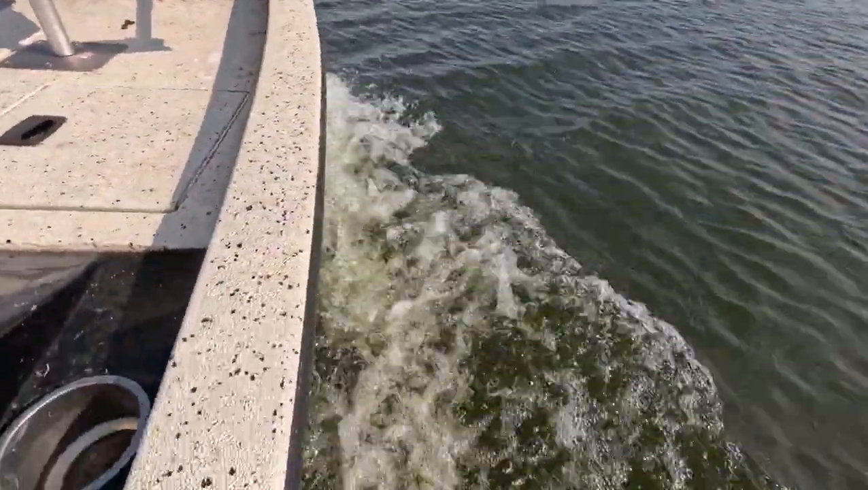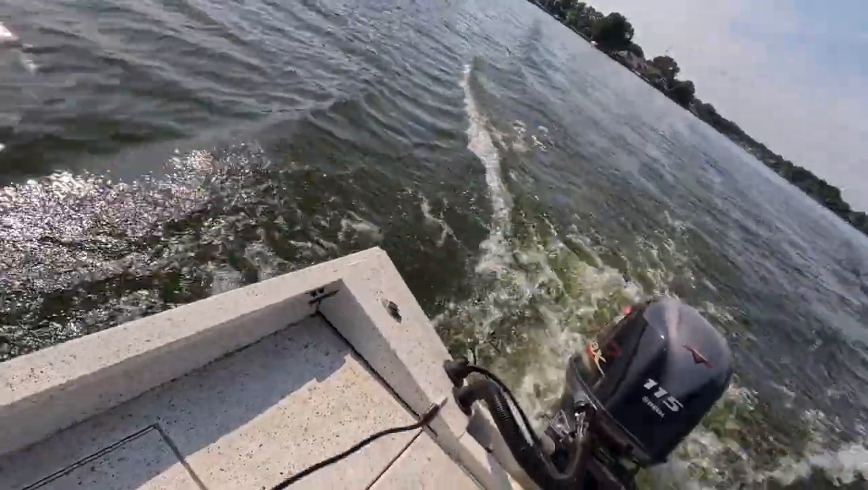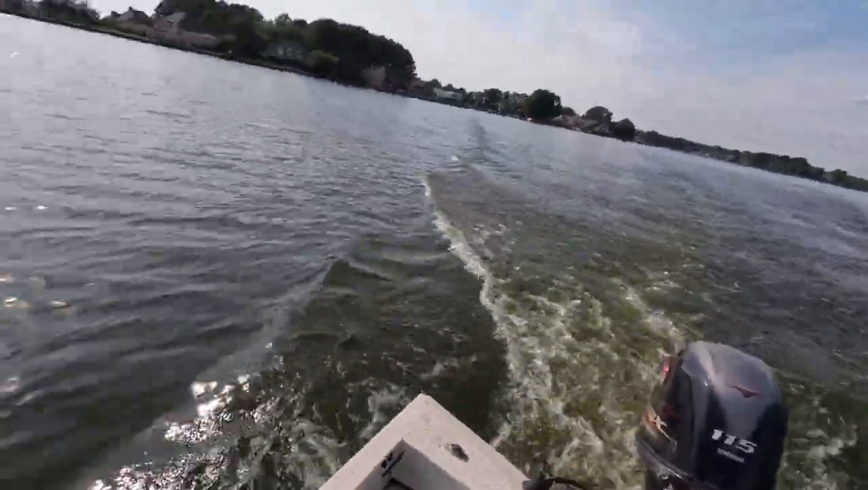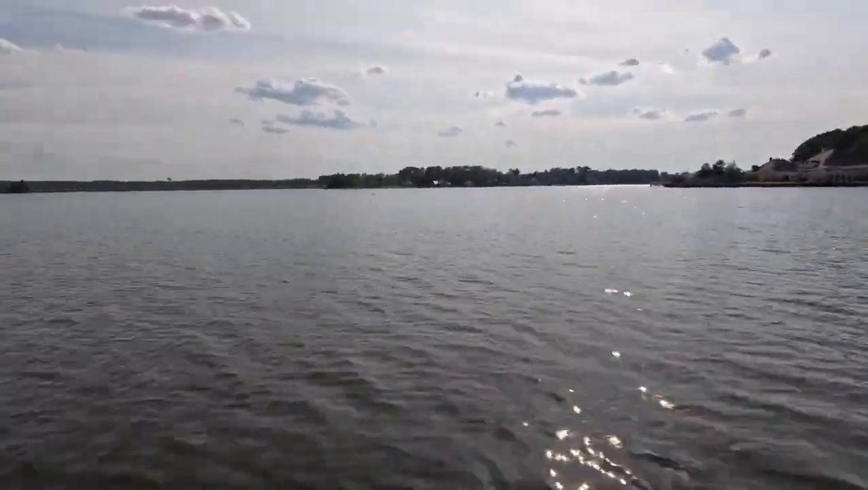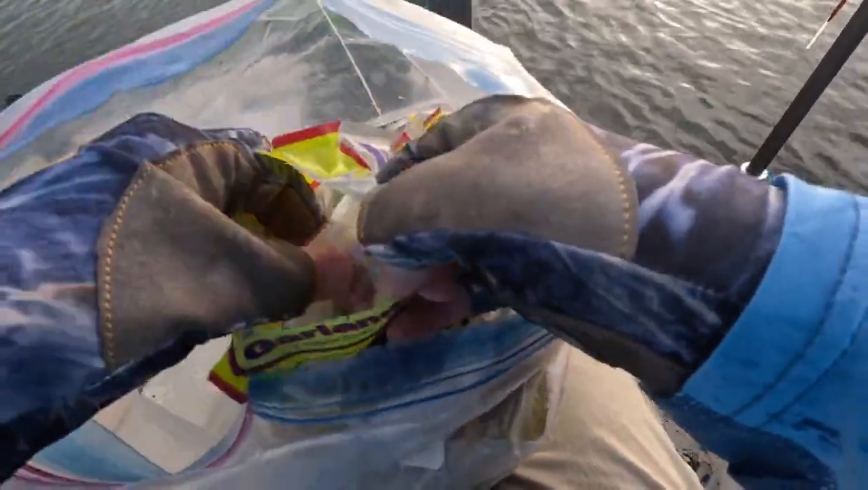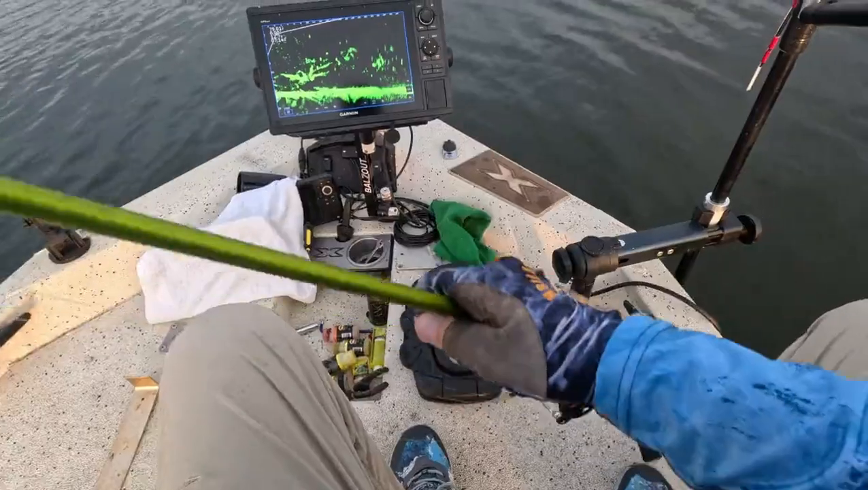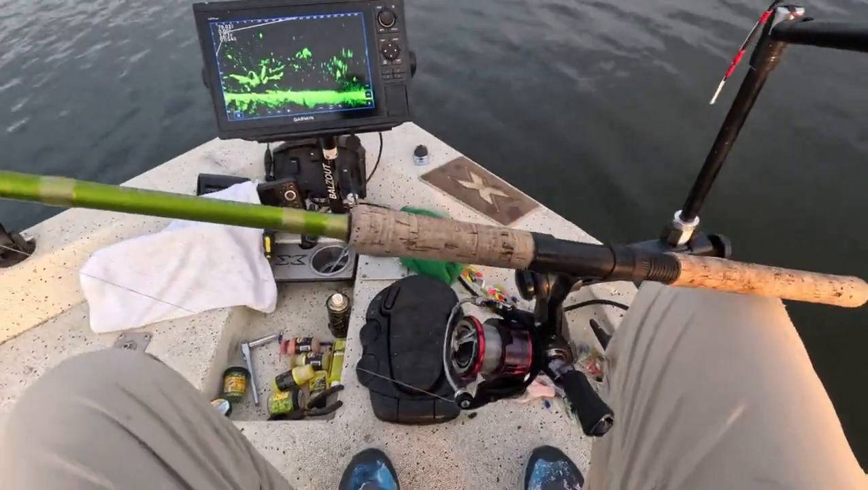Fished this for about another 30 minutes. Didn't get any bites, so decided to move to a different spot. Fished for about 30 minutes or so. Didn't get any bites on the Bobby Garland speartail grub, so I changed up to something a little more finesse. This is the Bobby Garland baby shad, and I was catching them on the white color. Also a blue and white colored one from Bass Pro Shops.